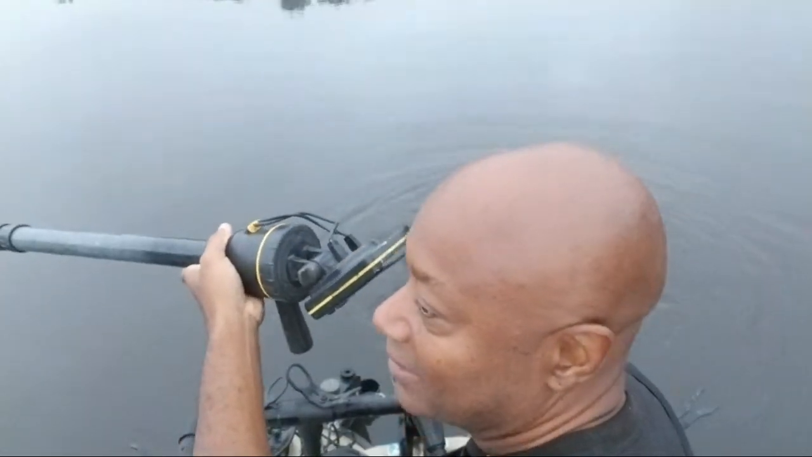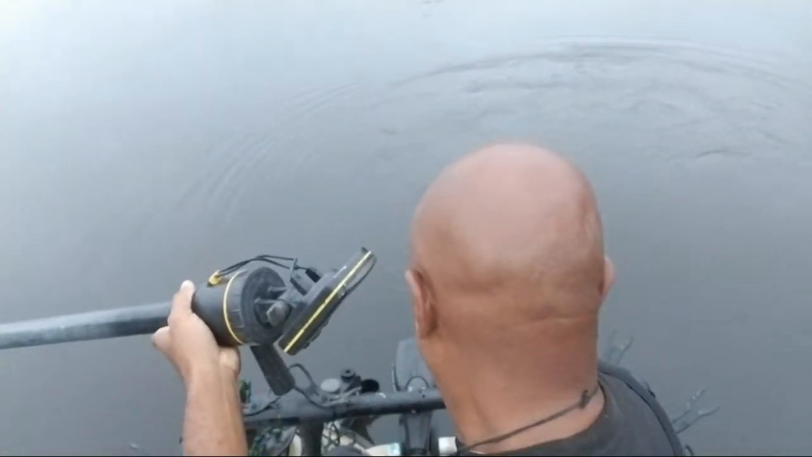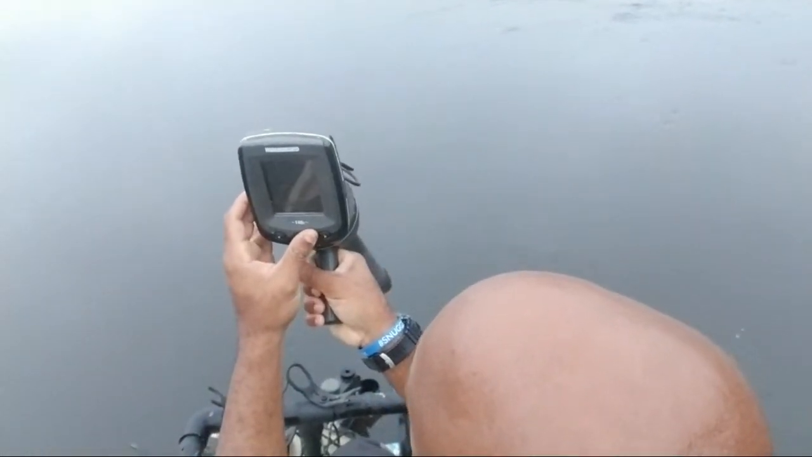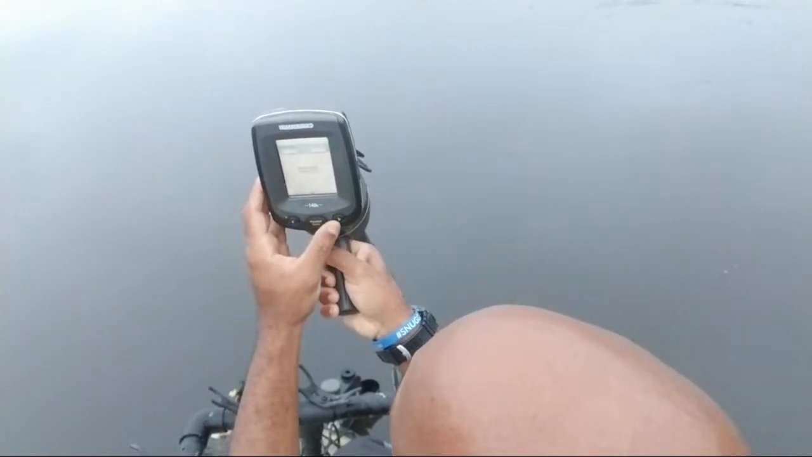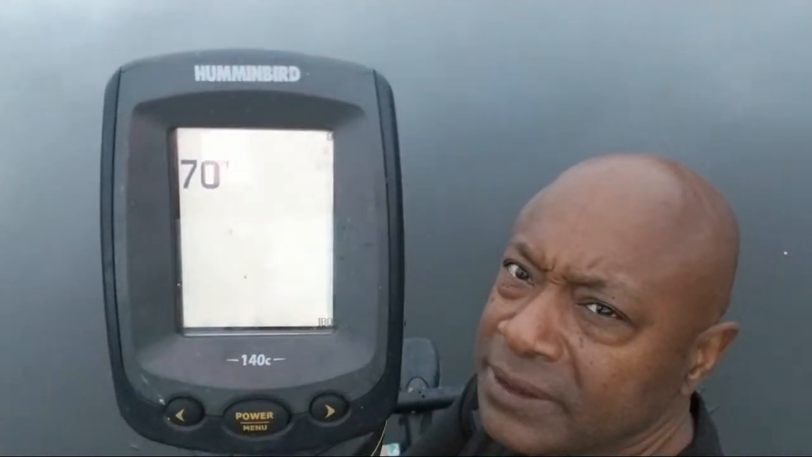I choose to run sonar because I'm just a simple guy. Let me show it to you, what it looks like. Okay, it's totally 100% portable, so you can take it with you wherever you go. Let me see if I can give you a good look at it. Let me see if I can turn the light on so I can show you what it looks like. You guys see that?